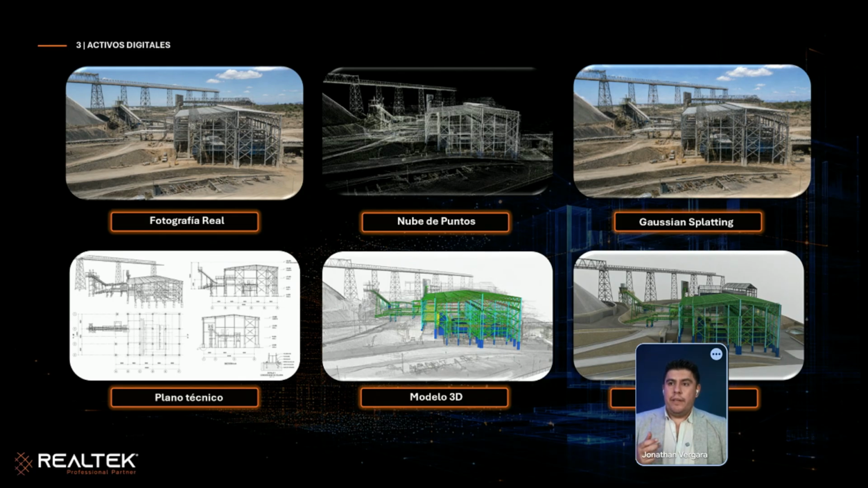Because in the past, even here in Chile, we didn't have the computer necessary to see, for example, a point cloud. So for this project or a mining project, it's not possible to share a point cloud with everyone because they don't have the computer or the software.